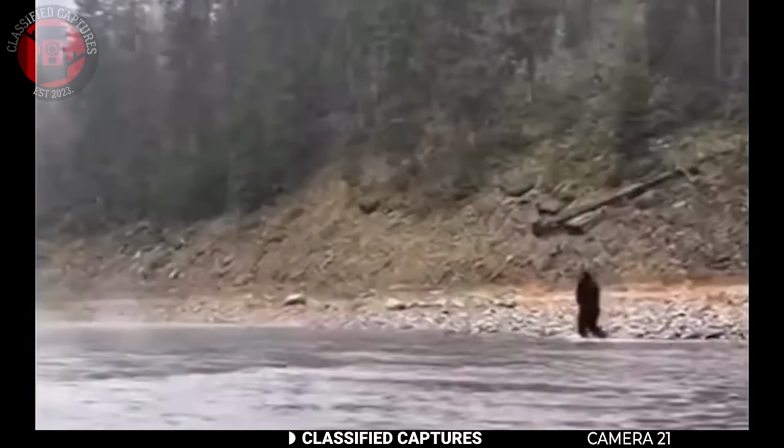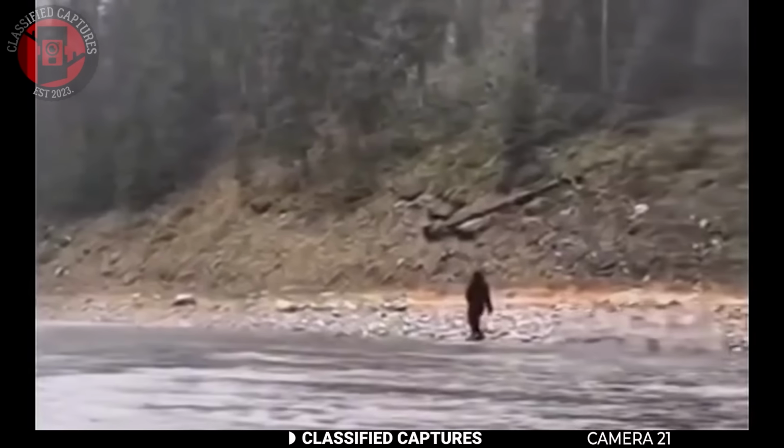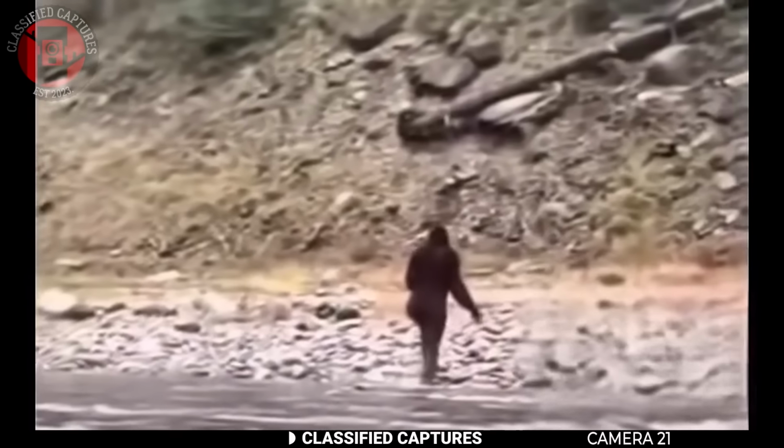Some people online are convinced this could be real evidence of Bigfoot, while others think it might just be an AI-generated hoax or someone in a costume. Either way, the footage looks realistic. What do you think?